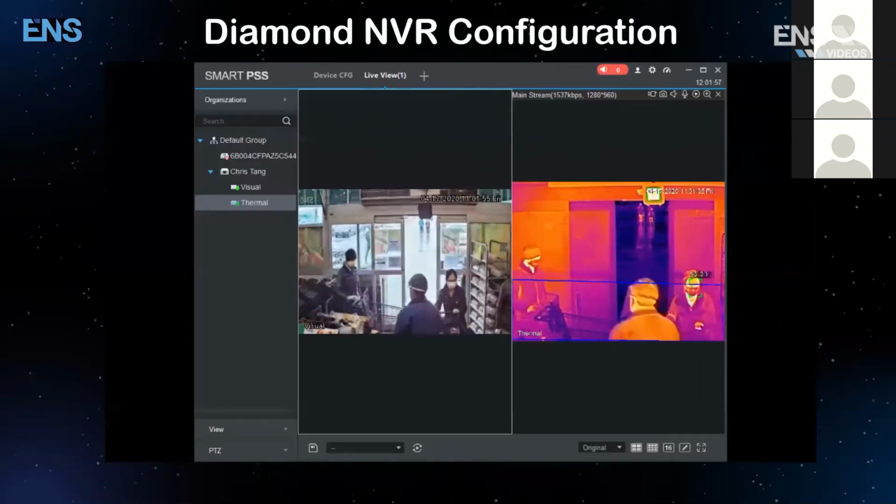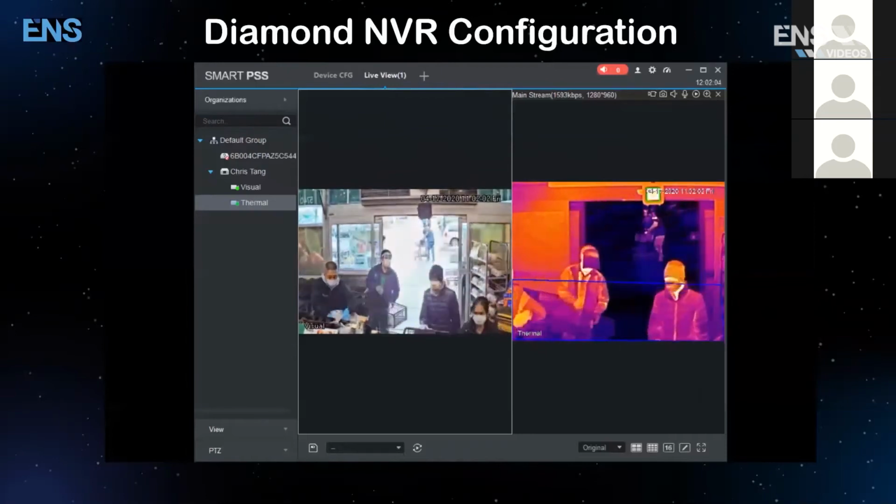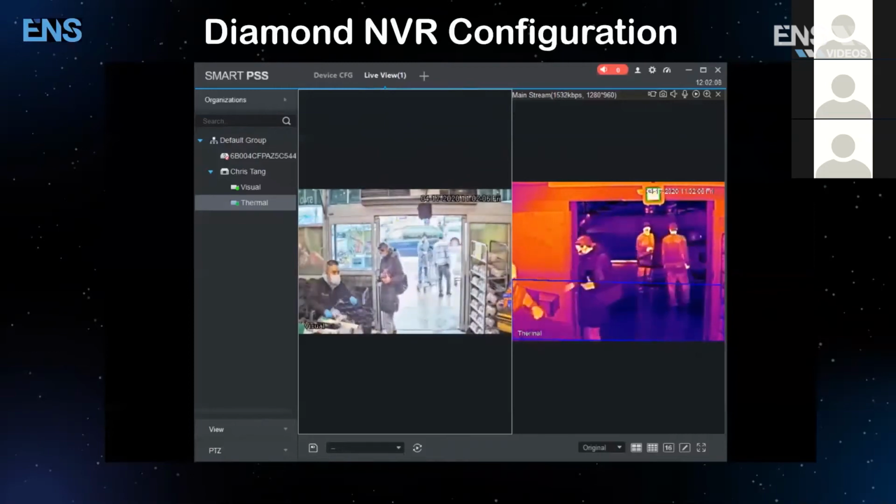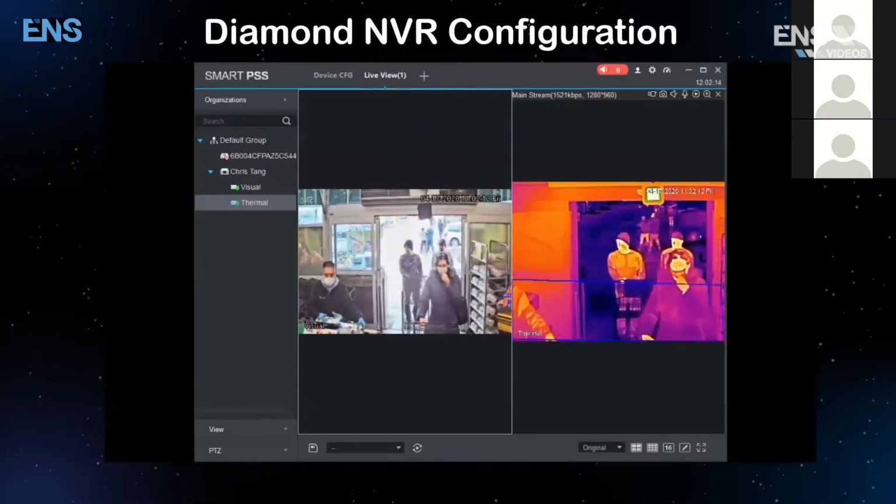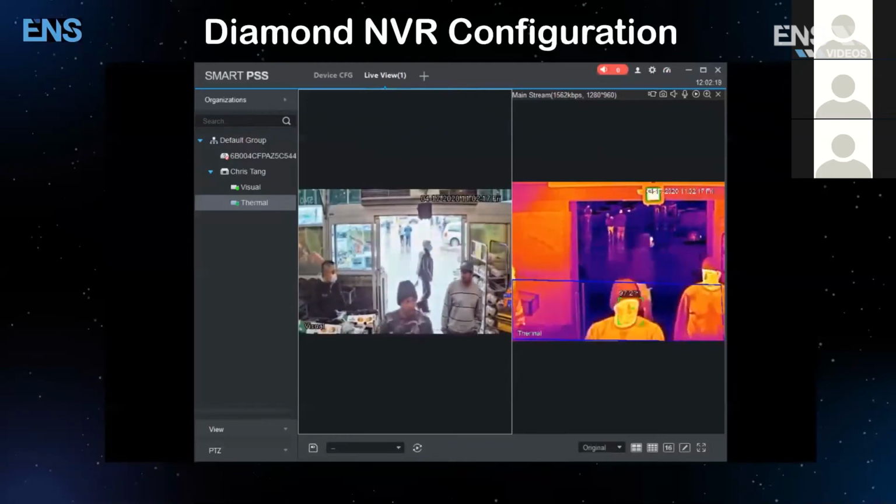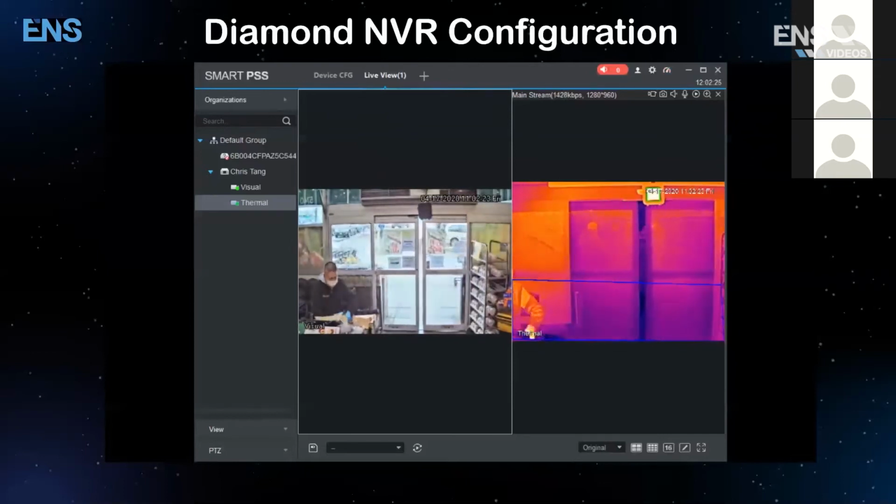So it looks like the blue detection area is defined after understanding how the traffic flows. It seems like people who are walking into the store will most likely grab a cart or just move forward. That's why the detection box is on the lower half of the thermal camera as opposed to the full channel. Yes, that is correct. Awesome. Great. Thank you. Yeah, no problem.